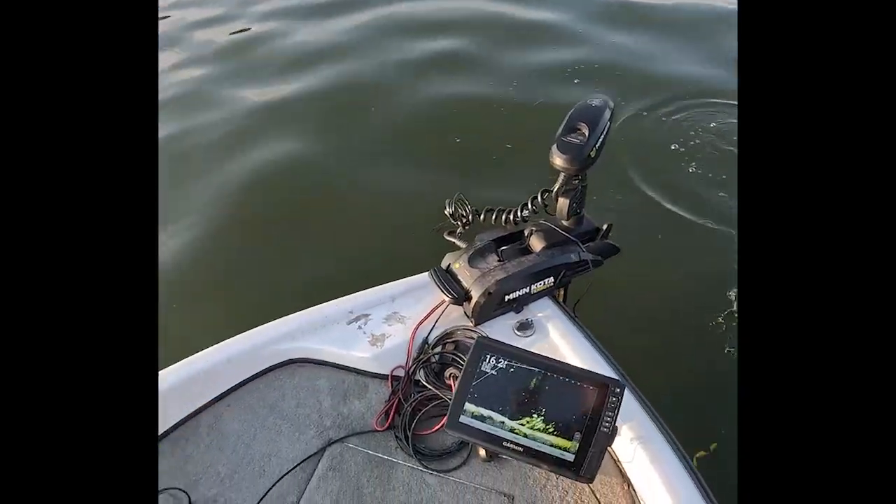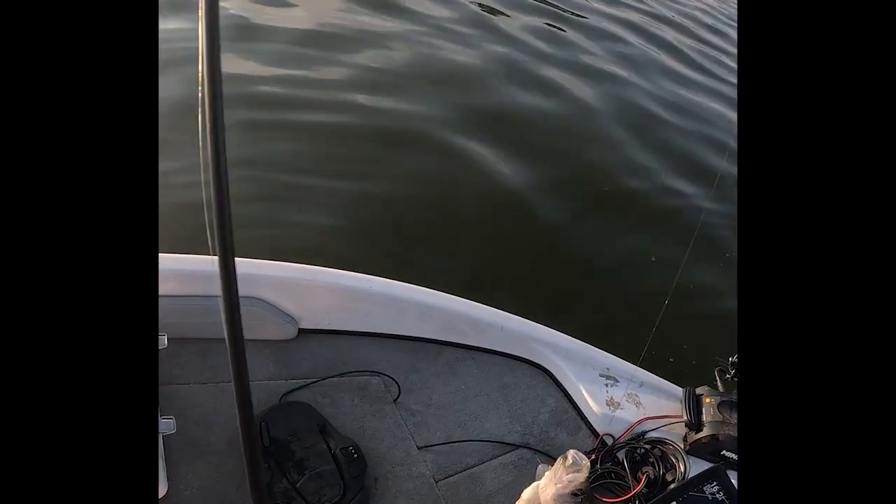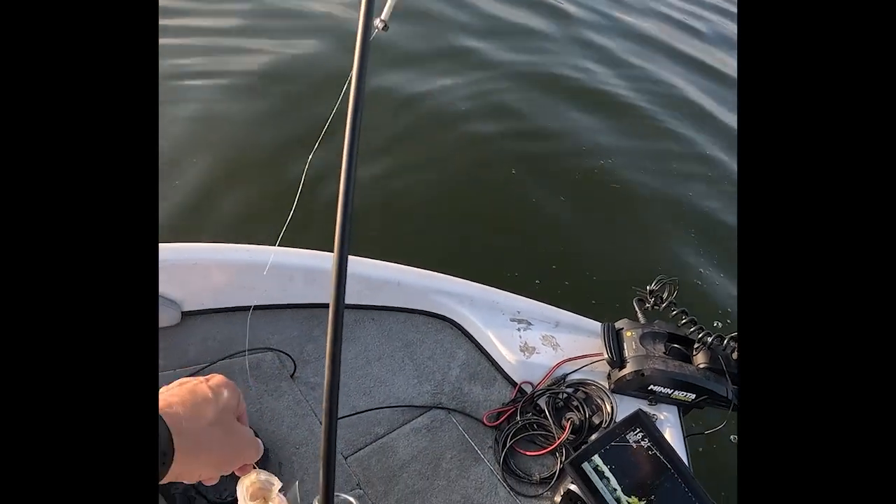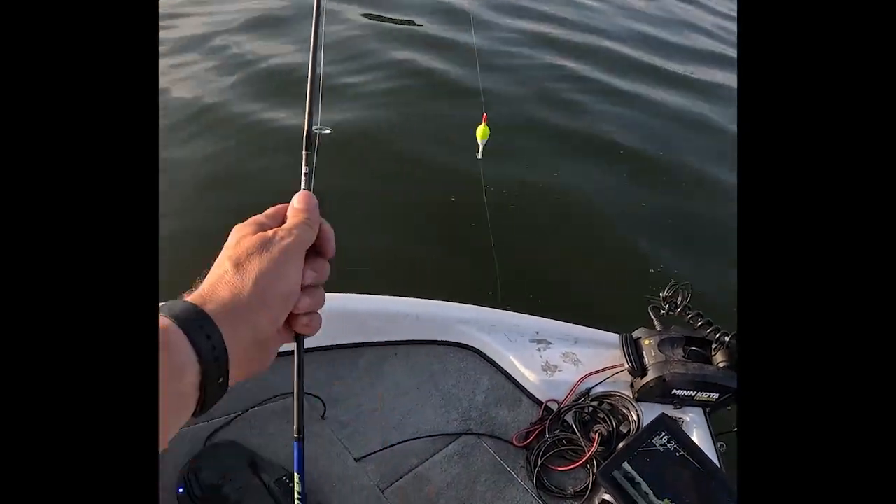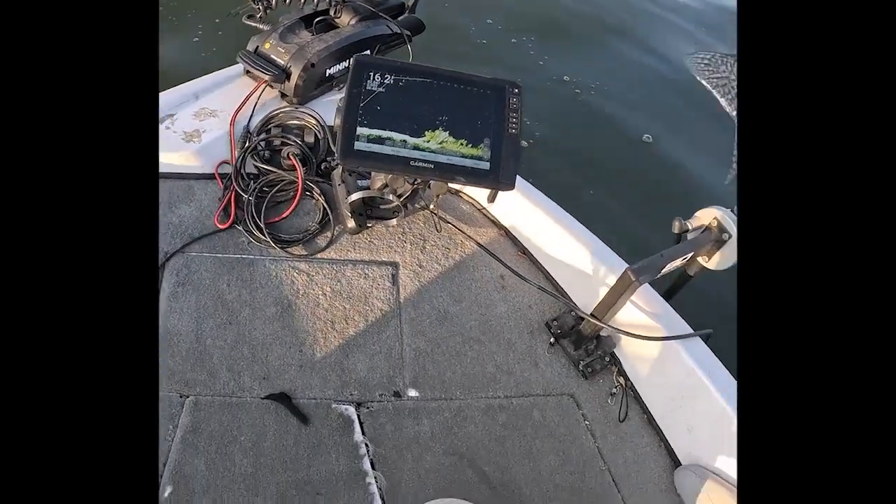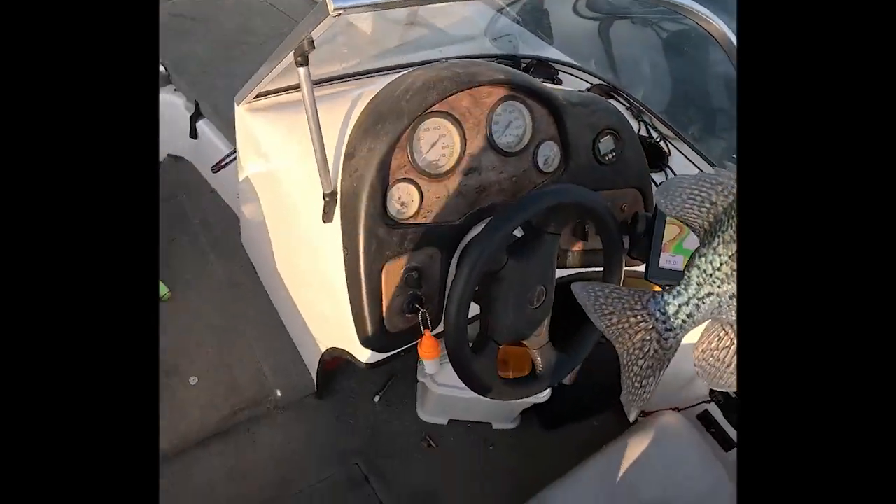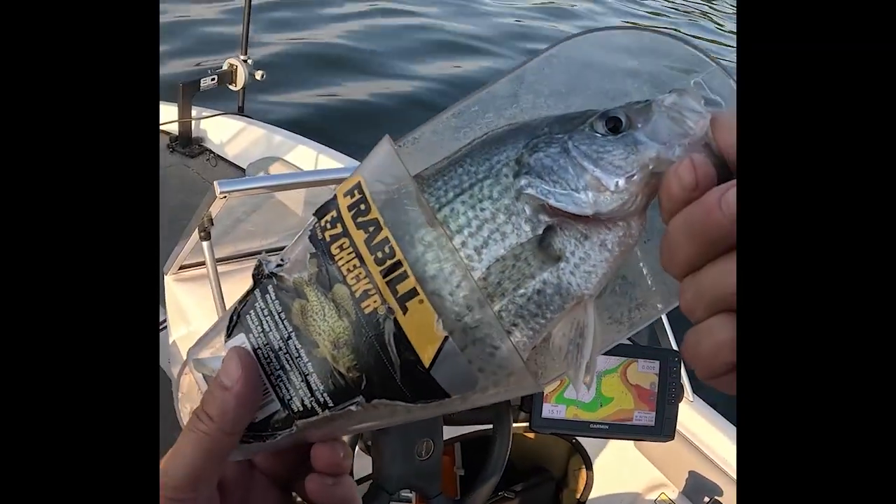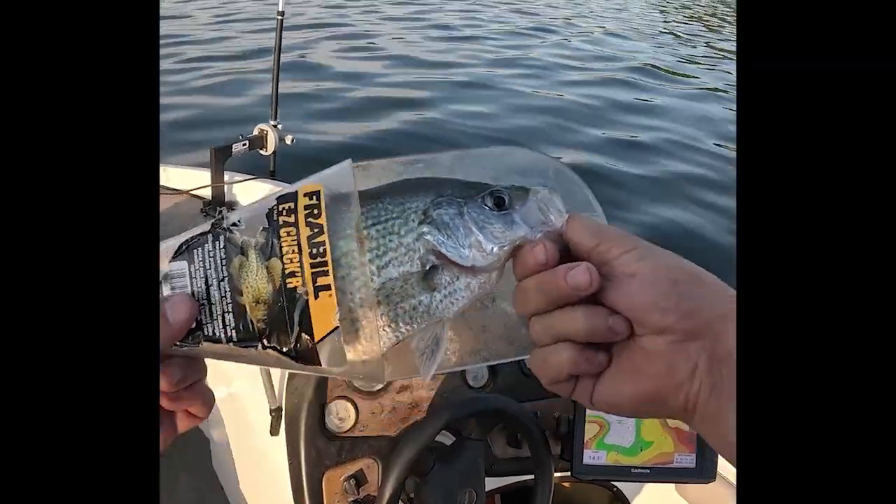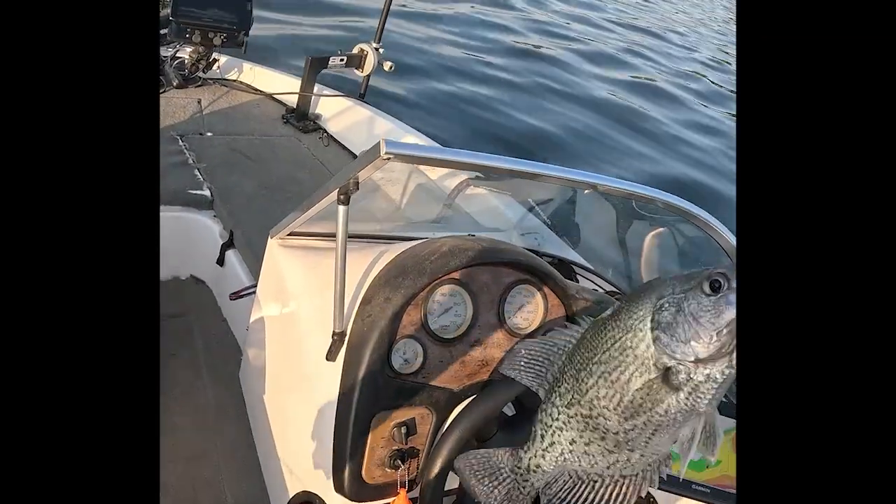Another good crappie. I mean, whoop. Okay, that's it. I'm probably going to keep him. Well, let's see what he comes out to. I think he's going to be probably a 10-inch crappie. 10.5 inches. So I mean, that's another good fish.